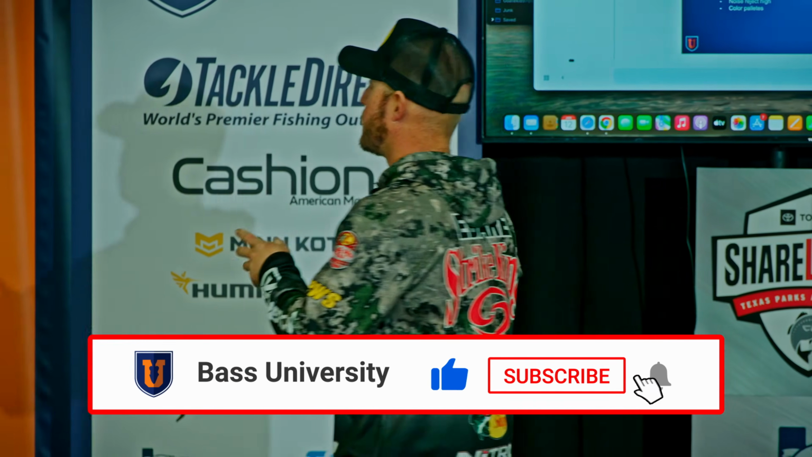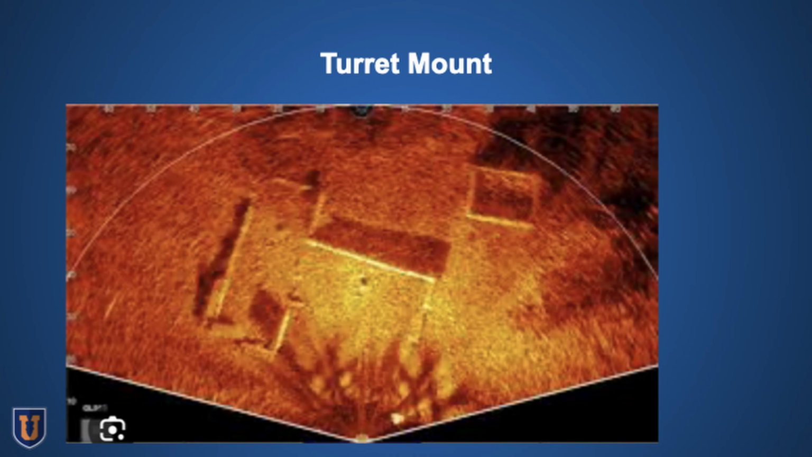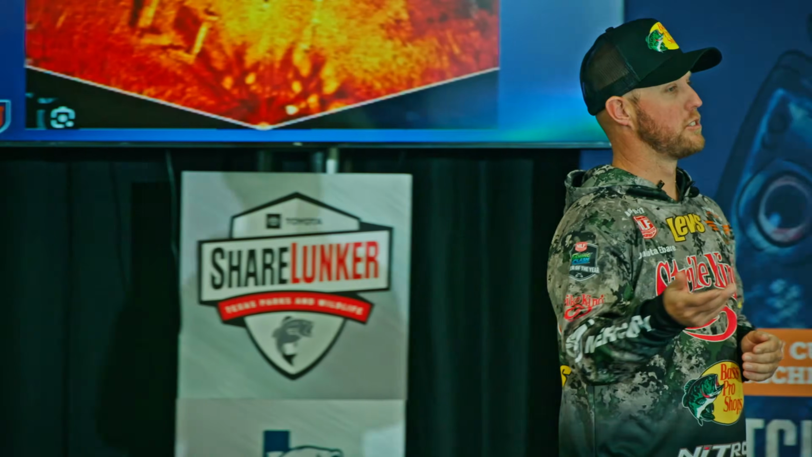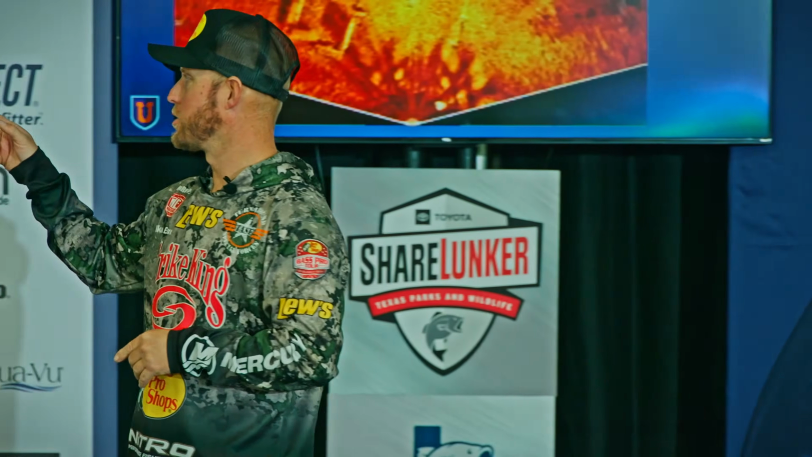But this is a perspective mode image, all right? And the further you run that image out, the wider that cone's gonna be, the more surface area you're gonna be able to see, the less detail you'll be able to see. There are times whenever I run that perspective mode only out to 30 feet. There are times when I run it out to 120 feet, 130 feet. Maybe I'm in open water. You would not believe how much you can see with this transducer in perspective mode in open water.